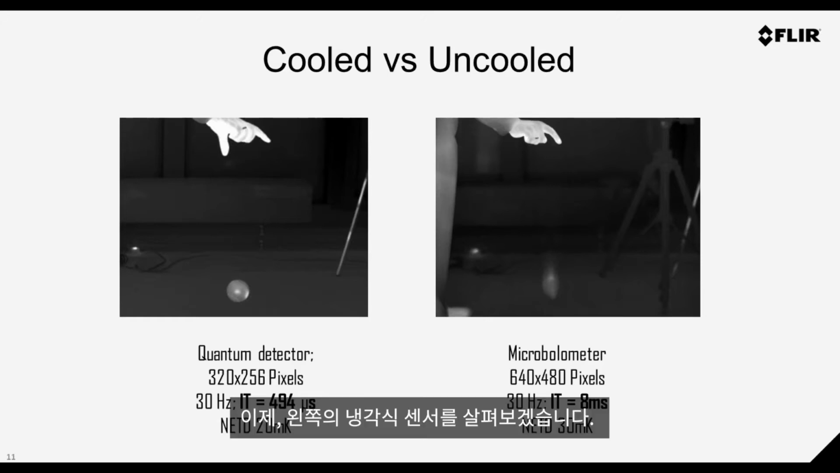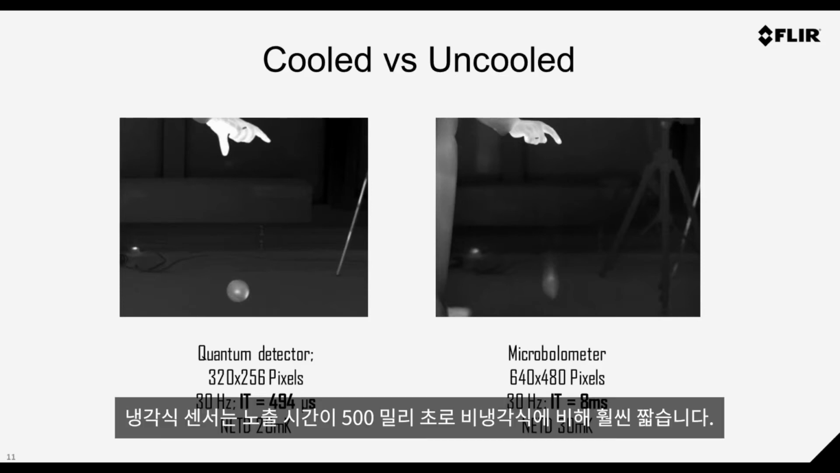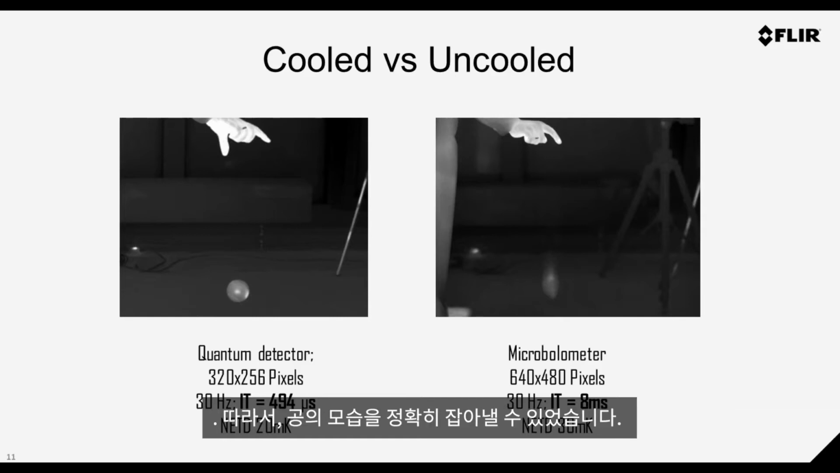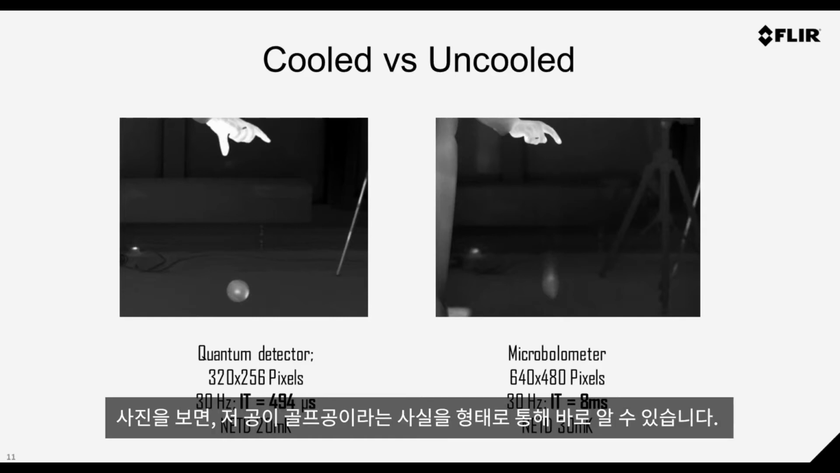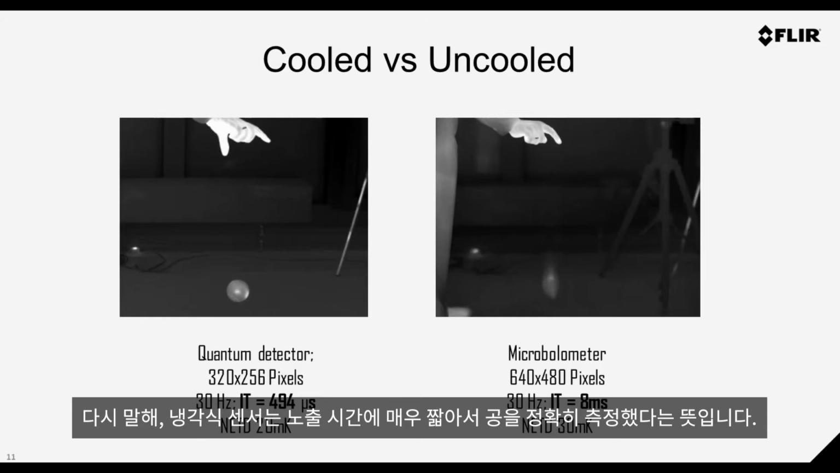Now let's look at the cooled sensor on the left-hand side. The sensor is taken at a much shorter integration time, 500 microseconds. And this represents reality. We know that that's pretty much the shape of a golf ball, and it shows it as a snapshot in time. So very short integration time.